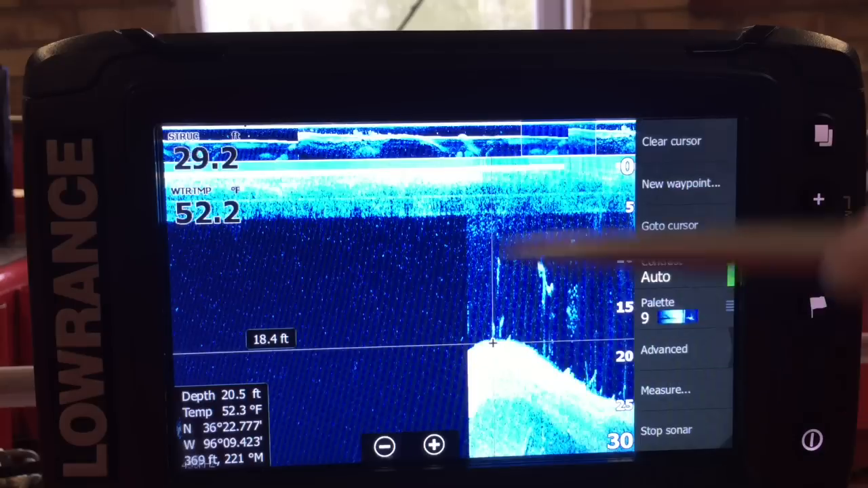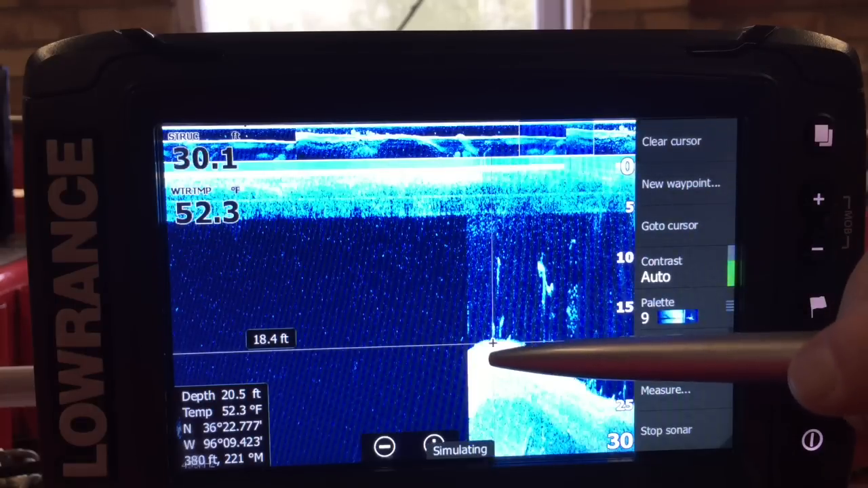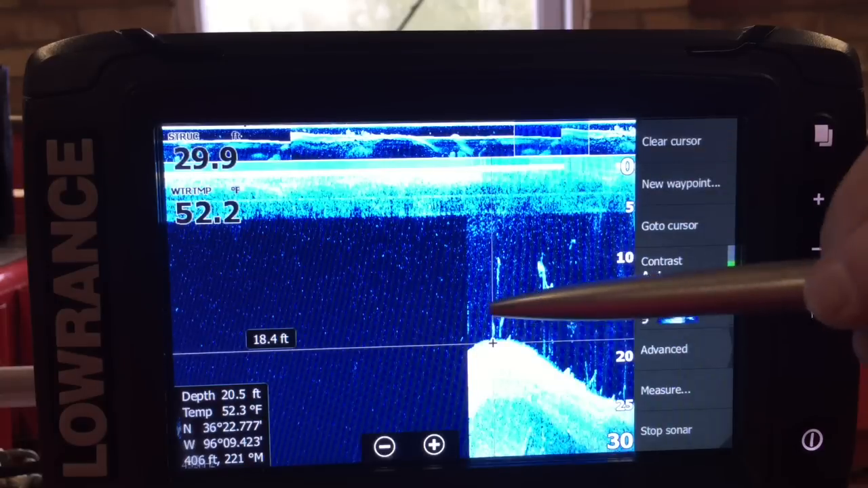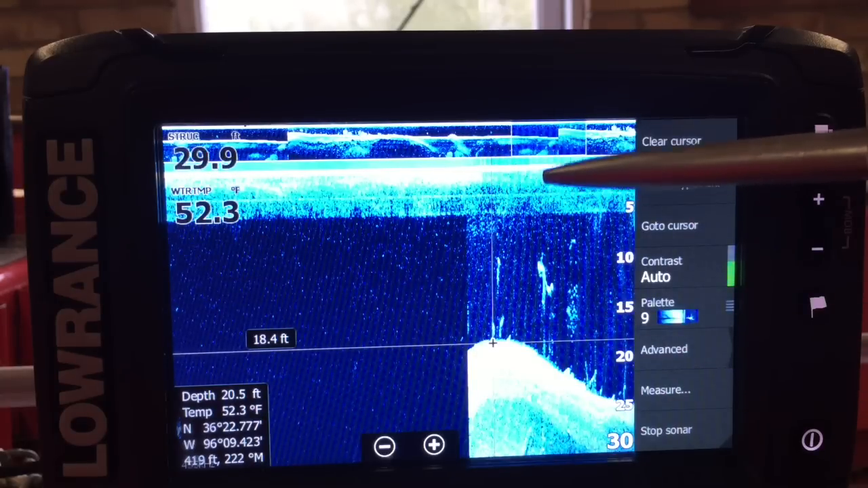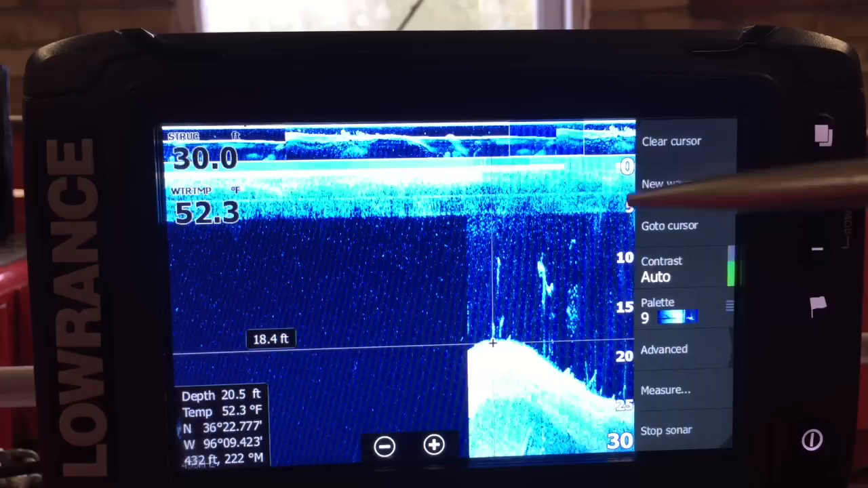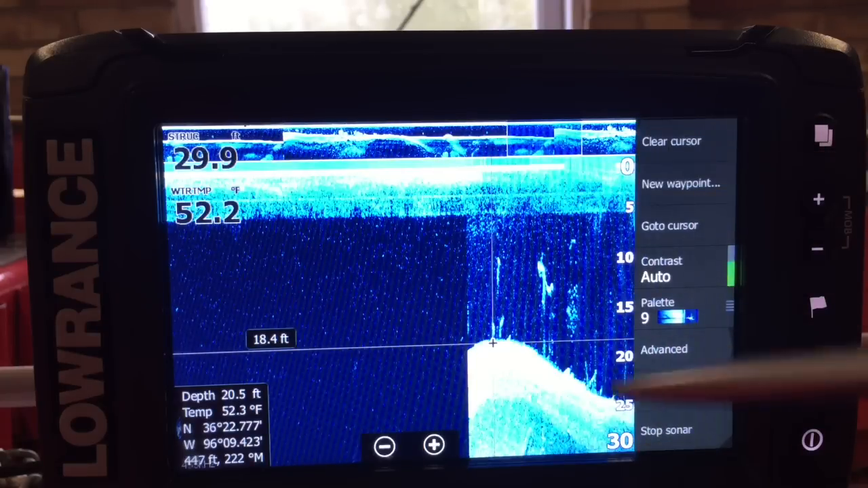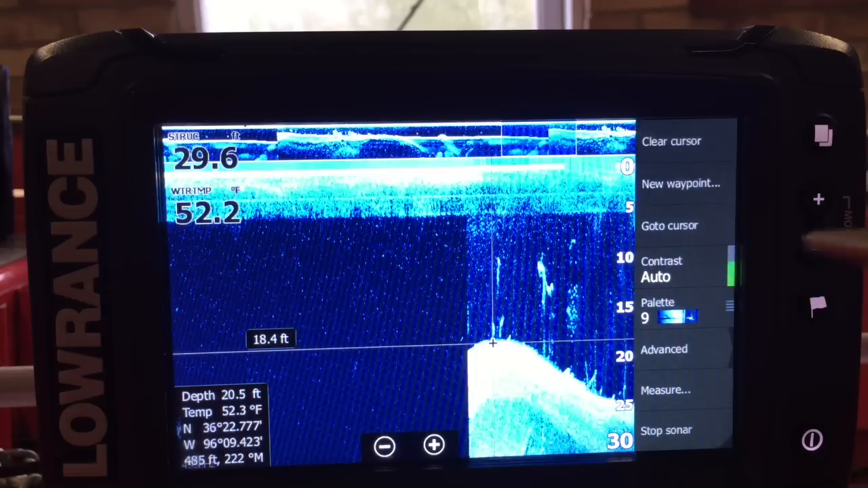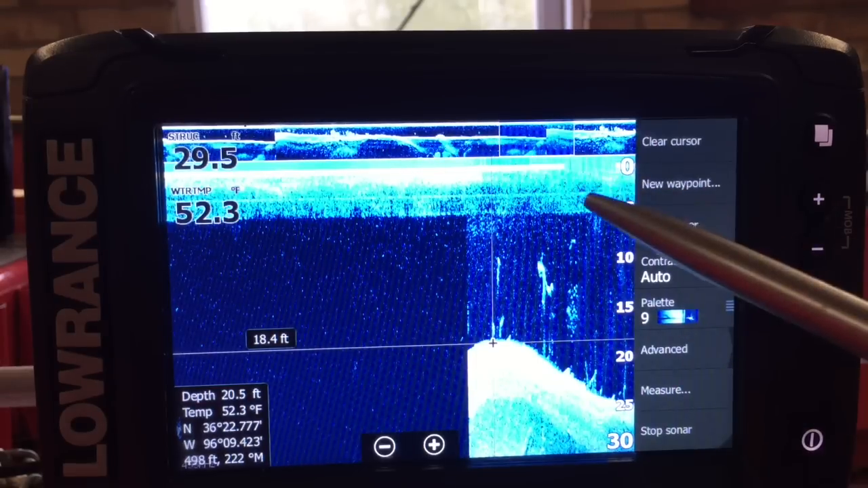Now what I can do is count my lure down to get to that. If it takes 10 seconds to get to 18.4, when I cast out, I know that it's a little bit deeper. I can count it all the way down to the bottom. So if a fish grabs it at half depth while you're counting down, you know you've got a slack line take and the fish has come directly off the bottom, hit your lure and taken it.